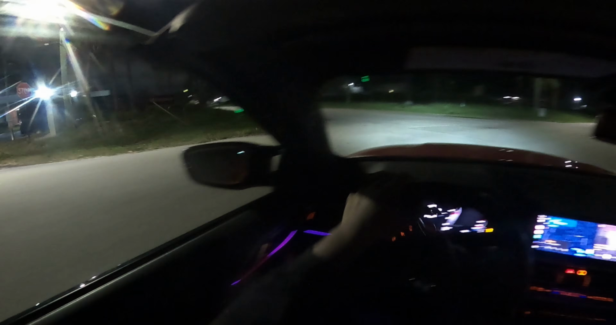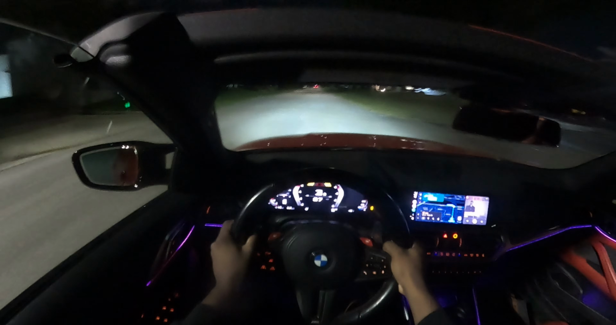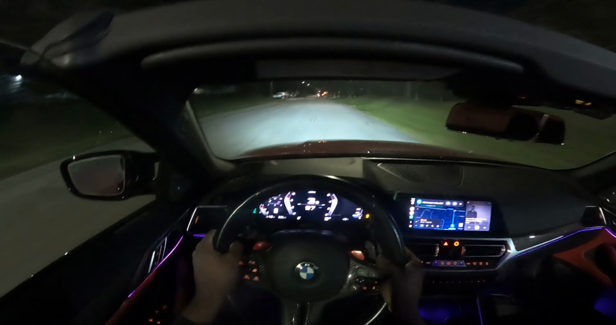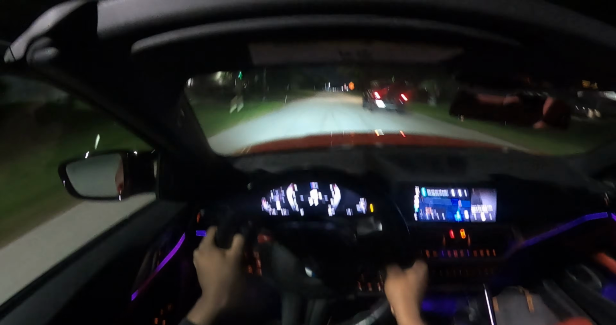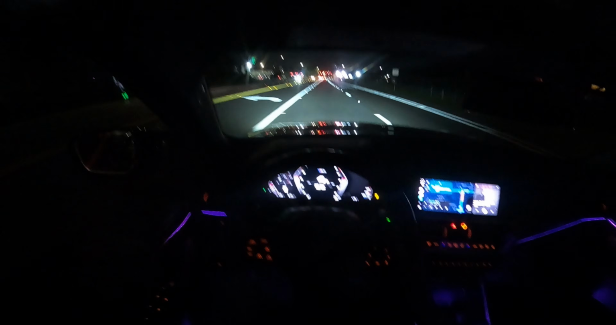Let me just put it in rear wheel drive for a second. Let's put it in rear wheel, yeah? Let's press M mode right here. Those brakes do squeak a lot. You're racing the RC cars. You guys like the M4, man, because I love it.